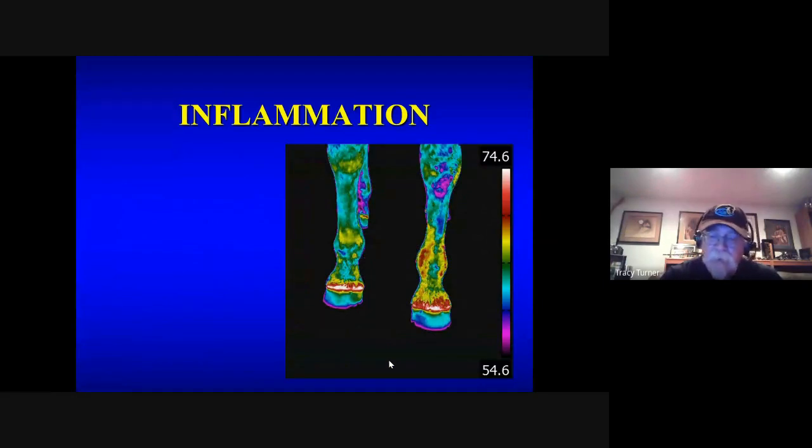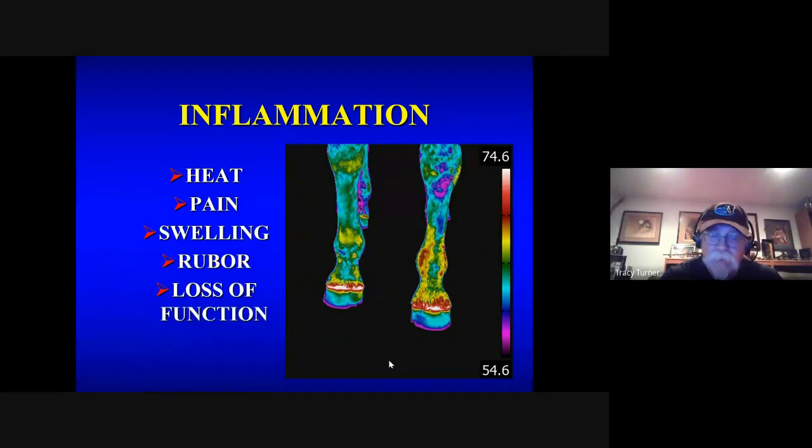Now, back to how can we use it. So again, inflammation. The 5 cardinal signs are heat, pain, swelling, rubor, and loss of function. Now, typically the horse is brought to you because of loss of function. So in order to find where the issue is, we can use heat as one of those signs to help us determine. And thermography is a useful tool, and that's what it is, a useful tool to get you to the location.